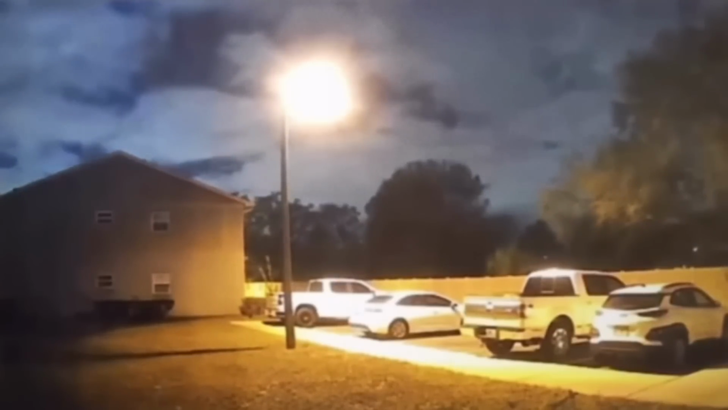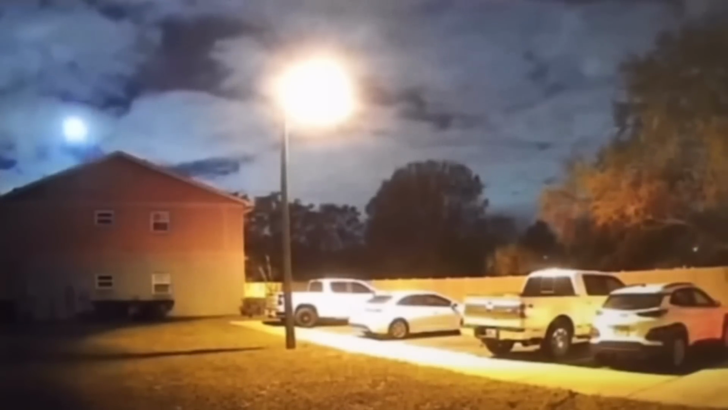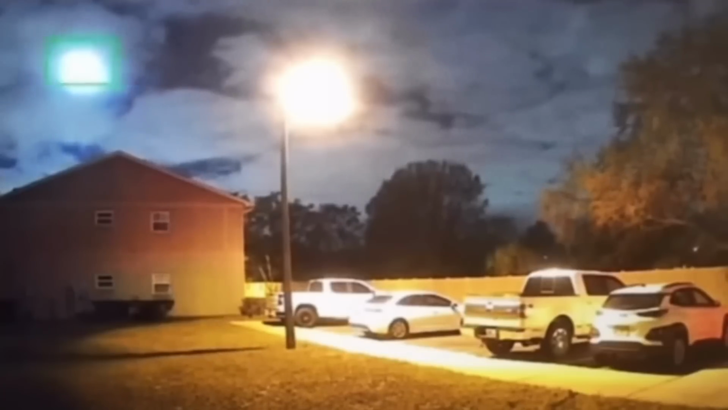The footage, taken from a Wyze home security camera, highlights the orb with an inbuilt tracking feature, enclosing it in a green square. Luckily for the believers, this tracking seems to counter some commenters' theories that the clip is a fake, that this is some CGI trick.